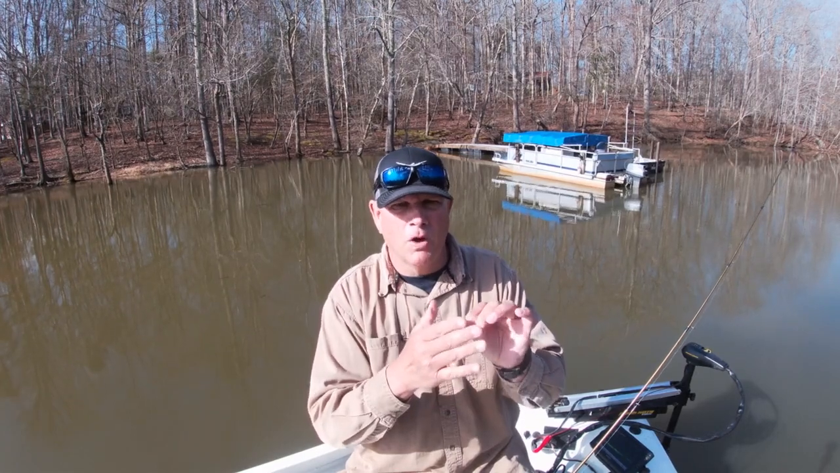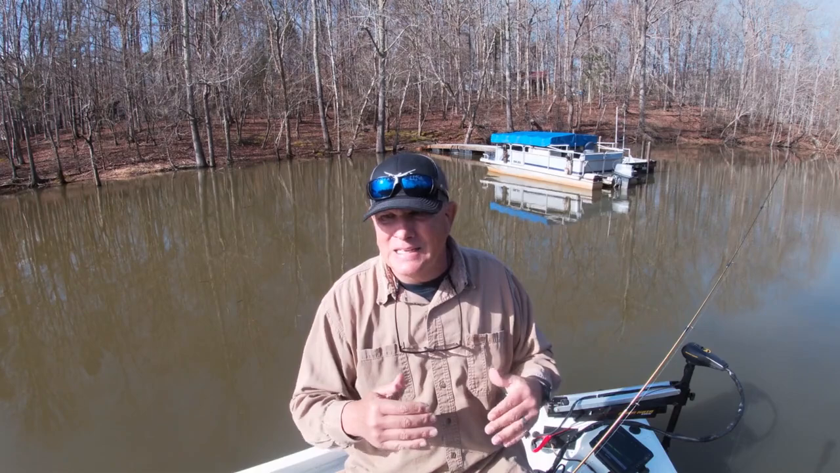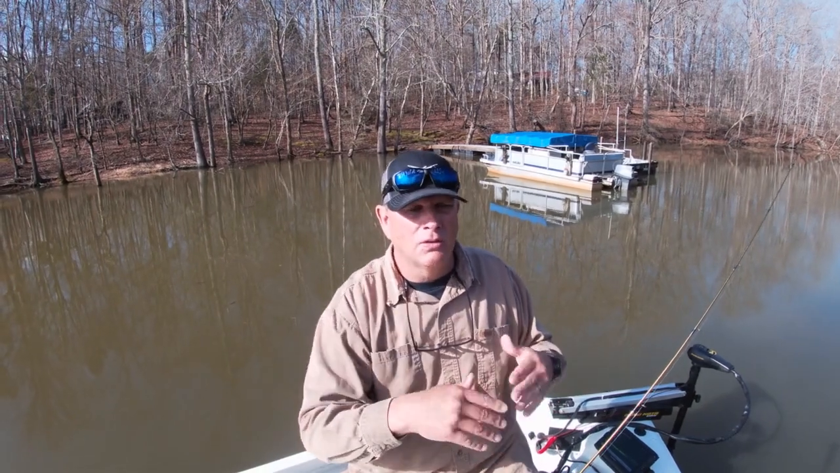And I've vertical jigged to some of these fish, and it is no lie. They are literally coming up and just barely mouthing the jig. I'm telling you, so soft, you don't even know he's on there, and you pick up the rod, you feel a little resistance, but they're just not eating it. So I elected to start pitching out.